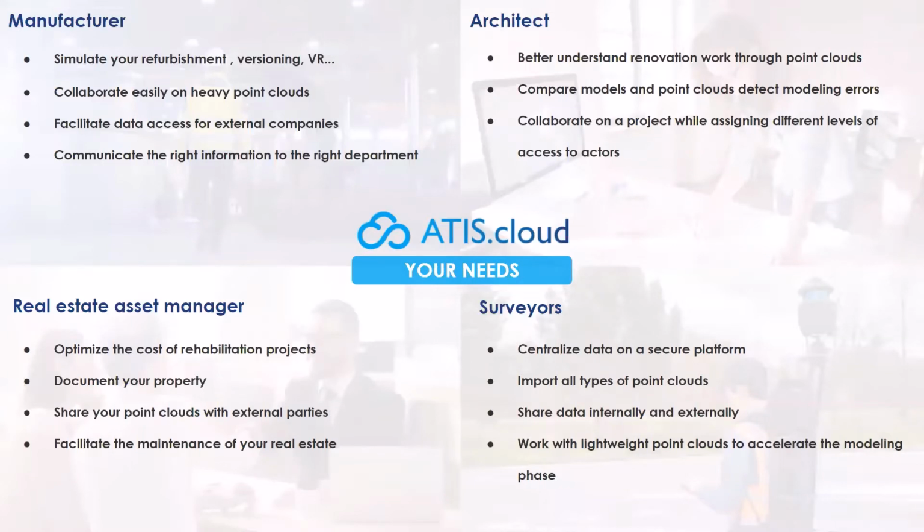Architects can use it to compare a BIM model to the point cloud to detect any modelization errors. Real estate asset managers can use it to document real estate property. If they have a lot of properties, it is really interesting for them and makes them win a lot of time. And surveyors can work with light and point clouds to speed up their modeling phase.